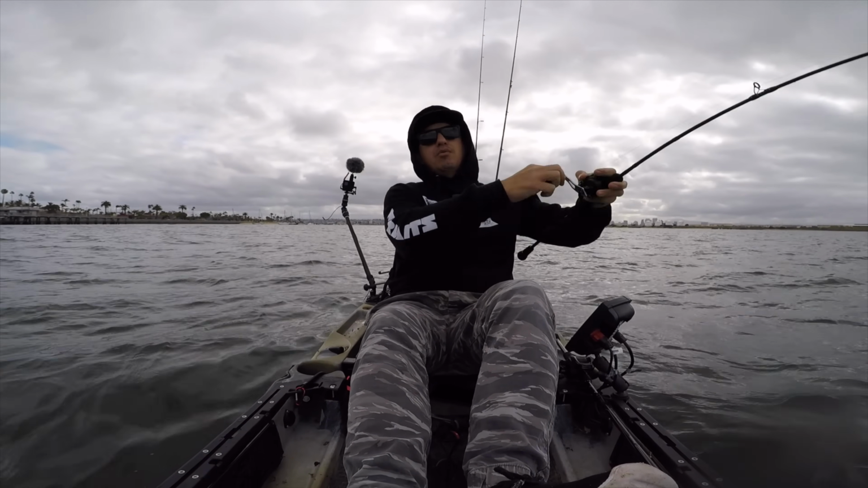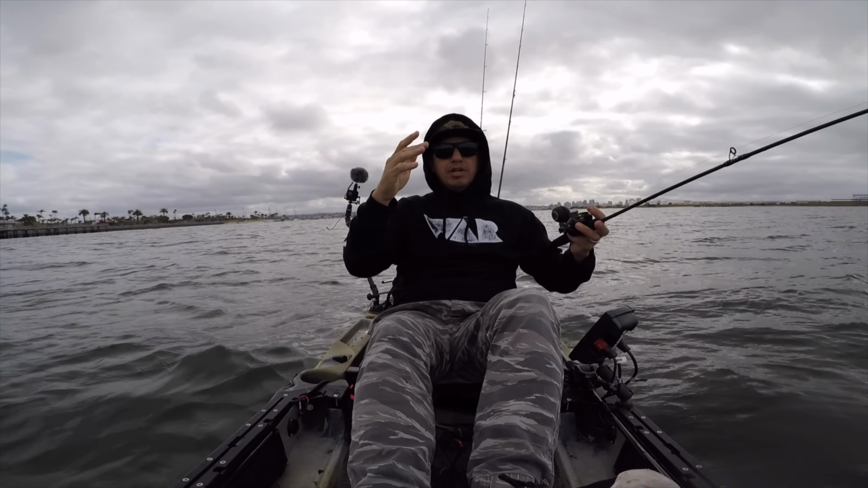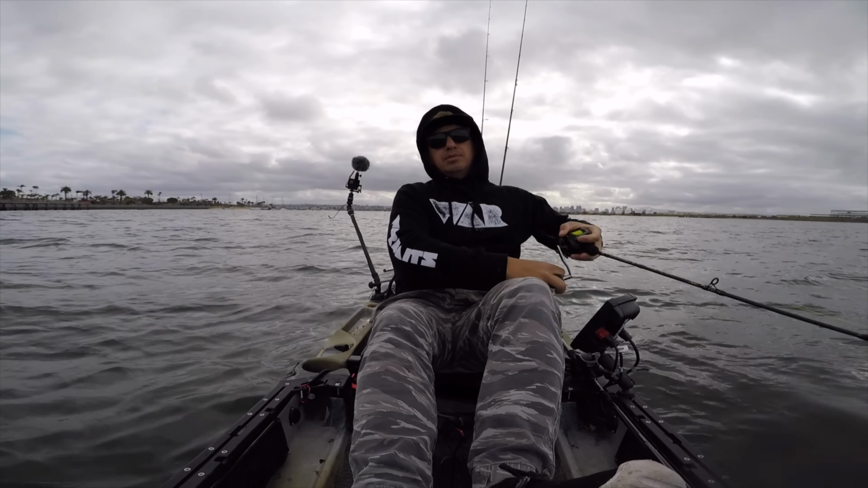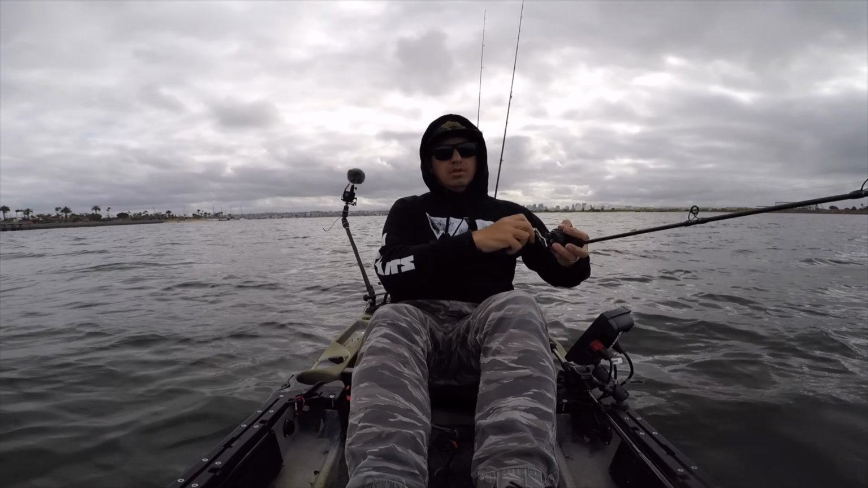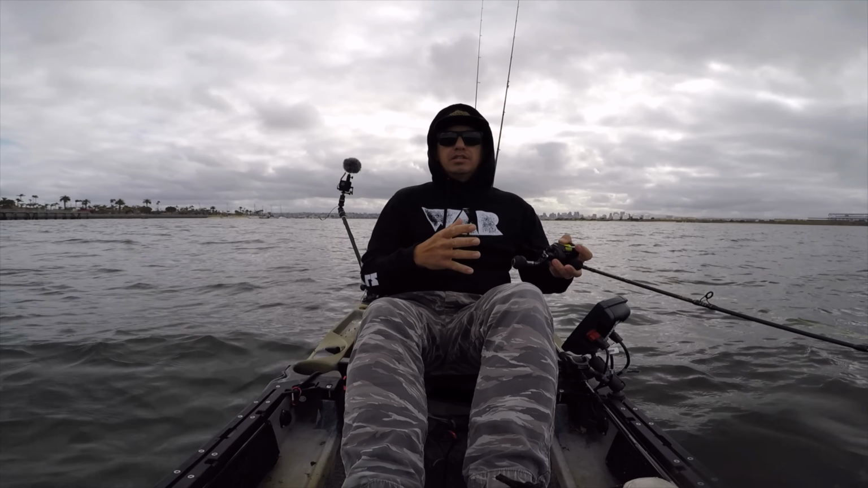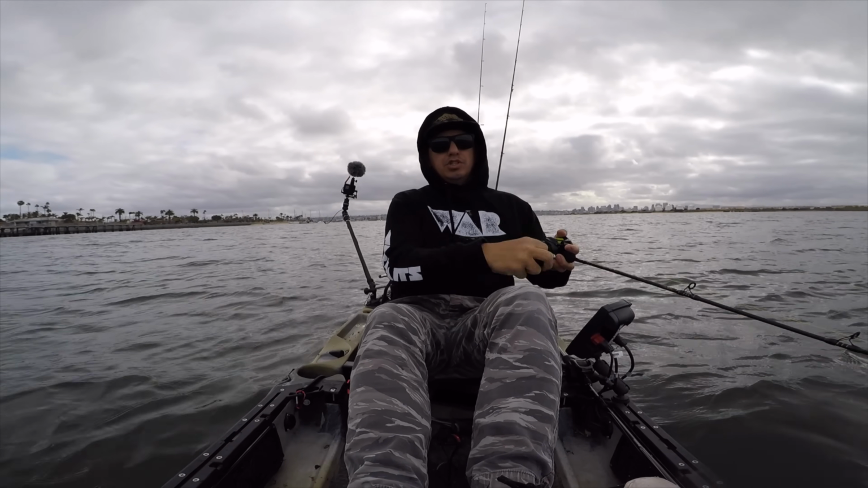And as I lift my rod up, I can feel the jig actually do a vibration. So I'll lift it a few times and I'll free spool it and let it sink back down to the bottom. So right now I'm in 40 feet of water, really trying to get these fish to commit to something. Trying to make them come to the jig.